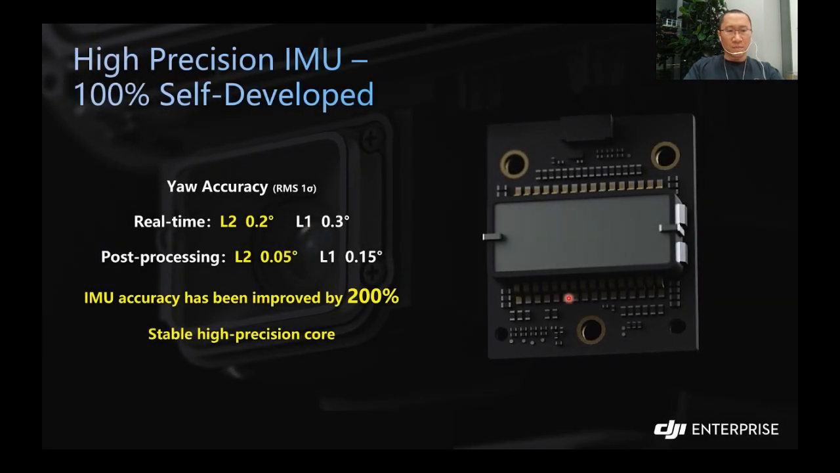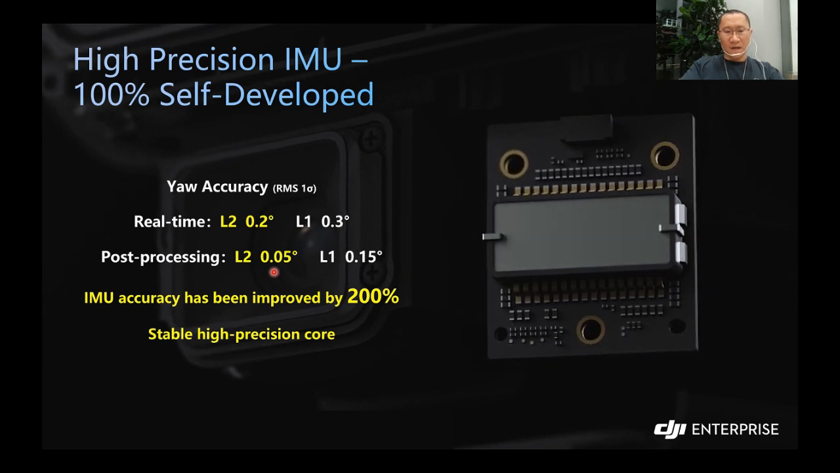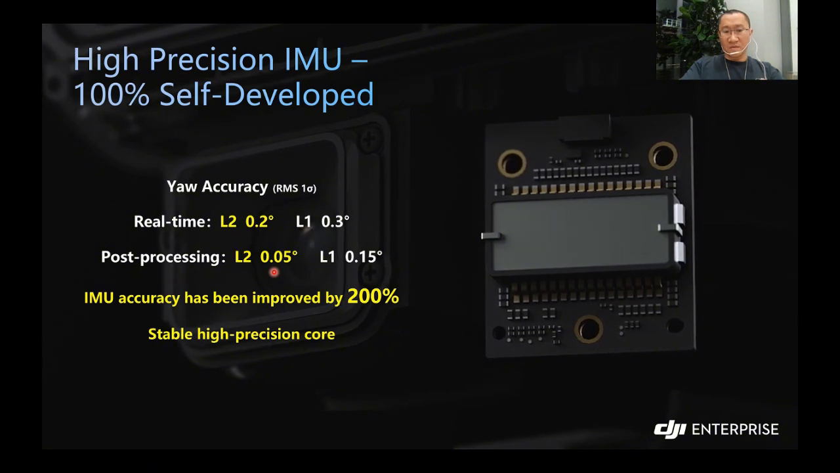And we have equipped this LiDAR sensor with a high precision IMU, which is also 100% self-developed. Now the post-processing accuracy with L2 is only 0.05 degrees. In this part, the IMU accuracy has been improved by 200%, which means we will have more stable high precision core and more stable data quality.